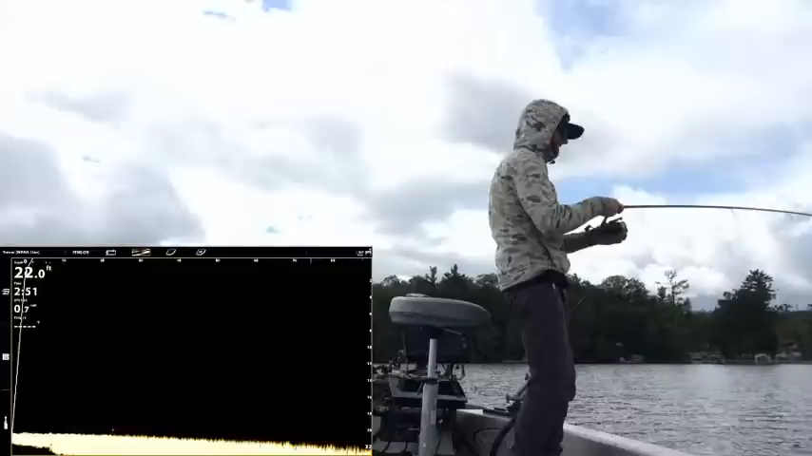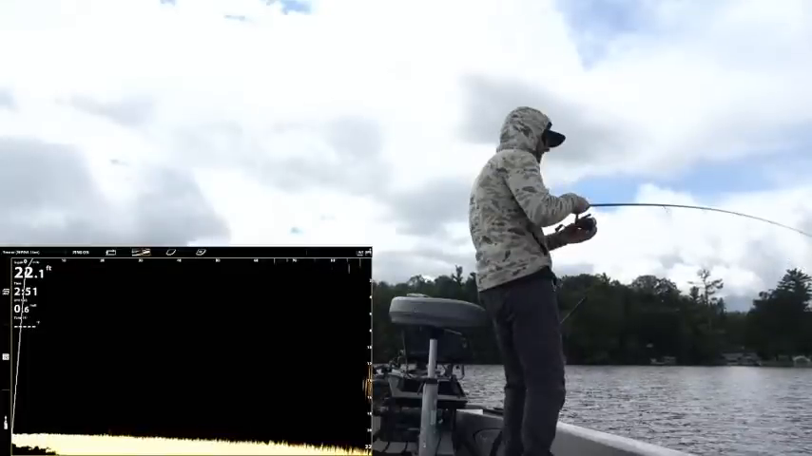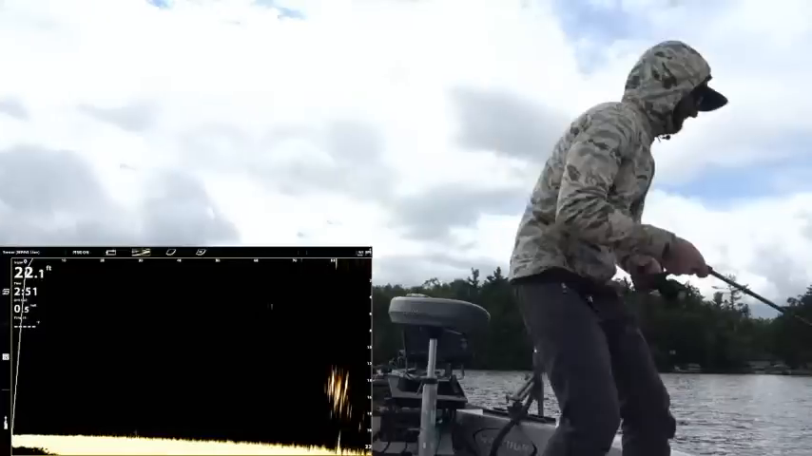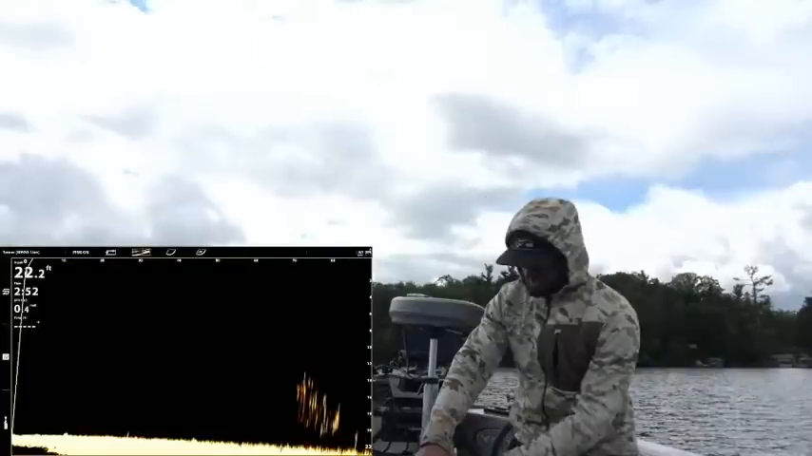This lake is not known for fish like this. At all. I don't know where it got leggy, where it didn't. And it's an absolute giant for this lake. Come here, buddy. Oh my goodness, dude. Alright, you guys, this is a 15 to 20 incher lake. This isn't a lake with fish of this caliber.